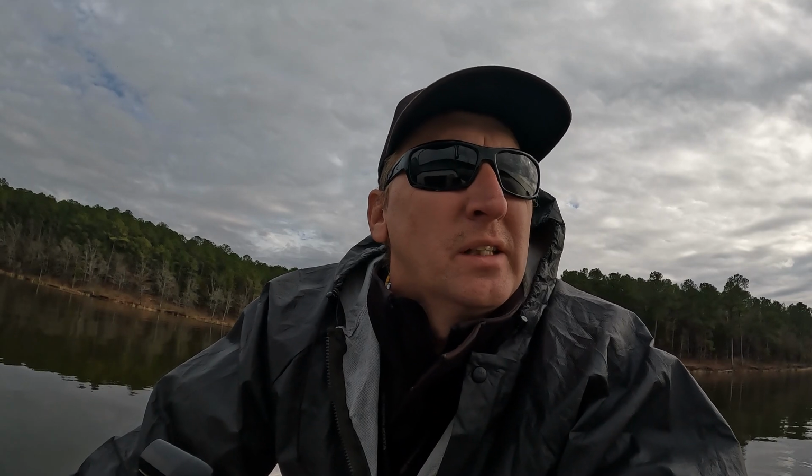So get out there and do some side imaging, which is great. You can do down imaging as well. I like to do side imaging. Get in those creek arms, and you will find where the fish are at in your body of water.